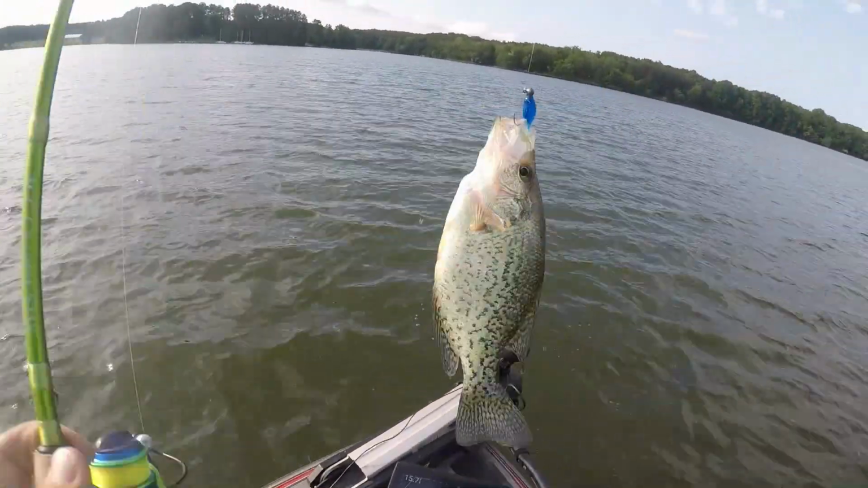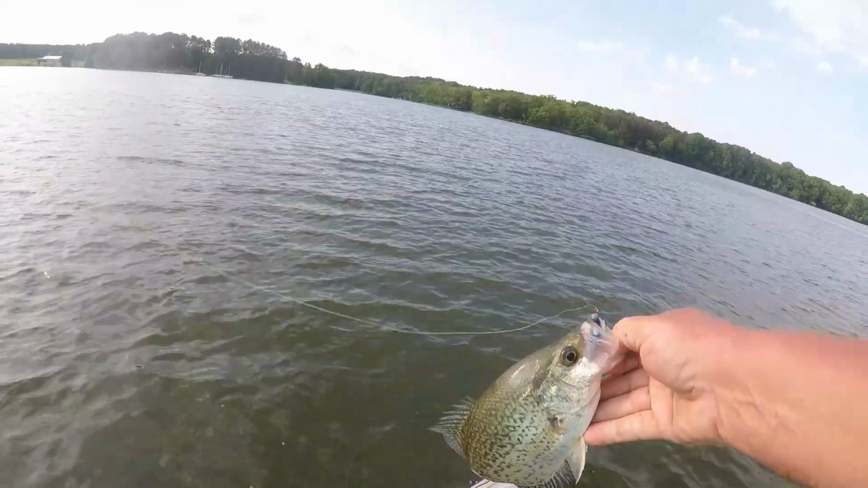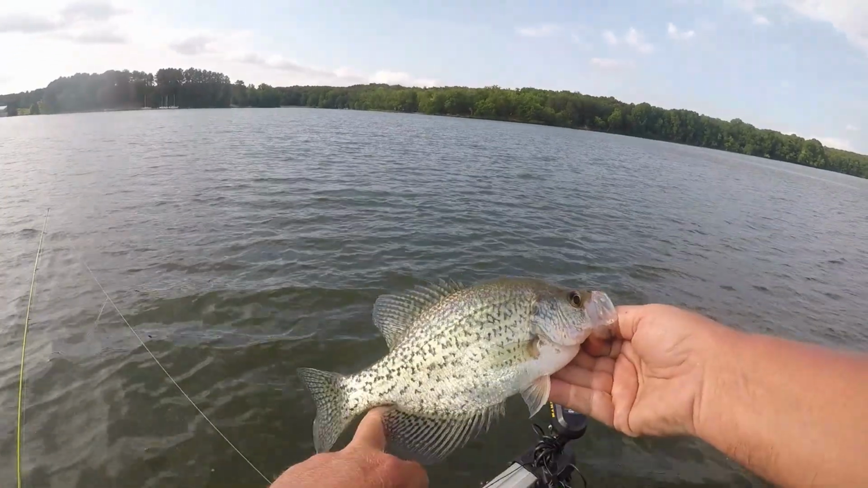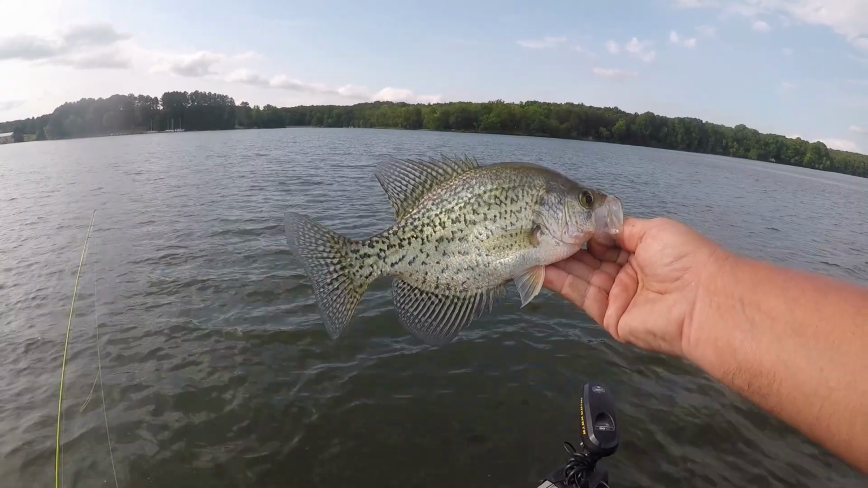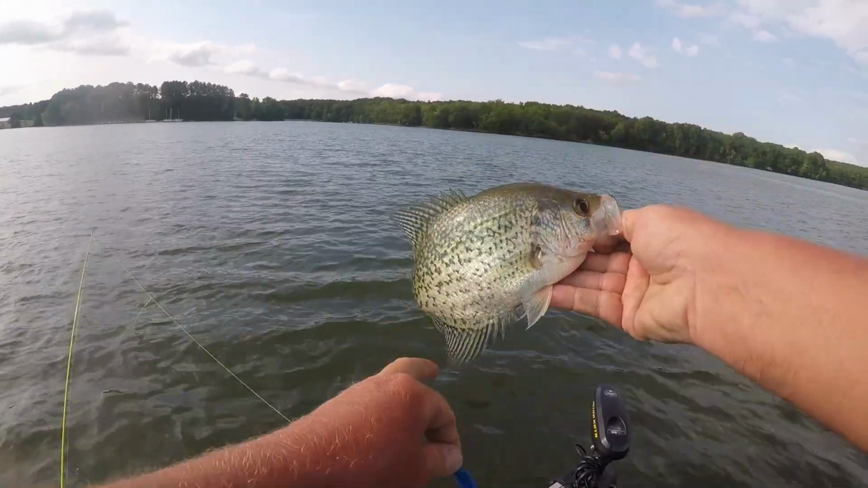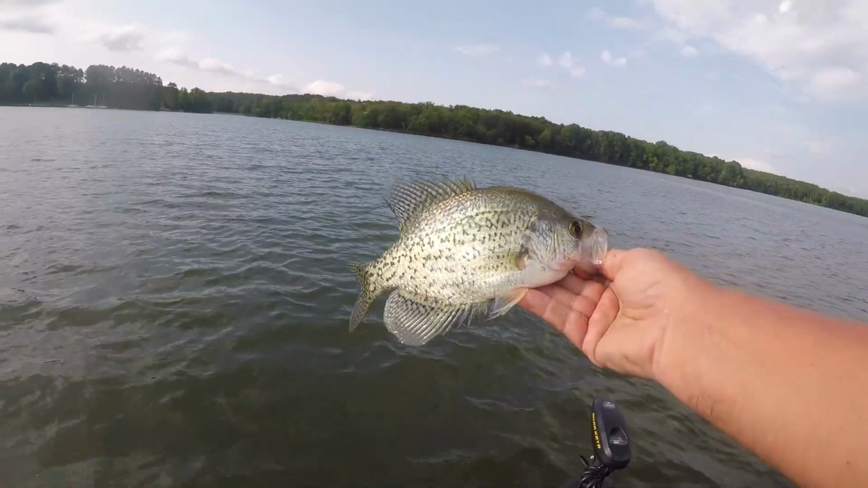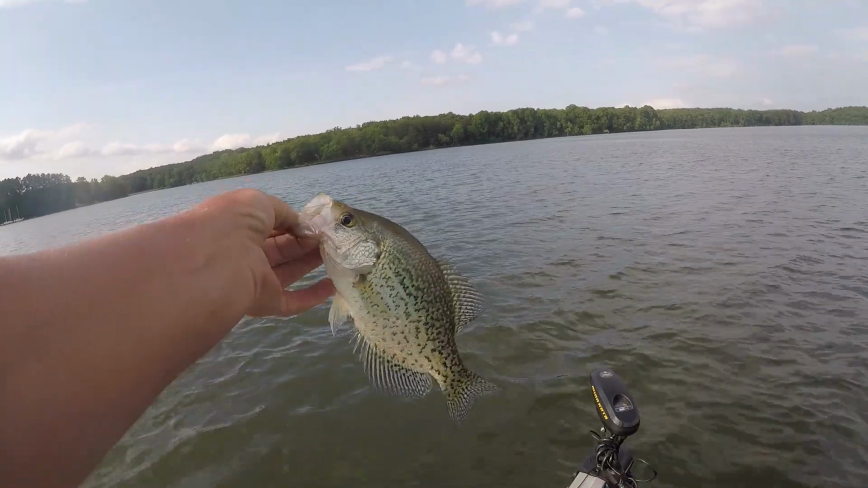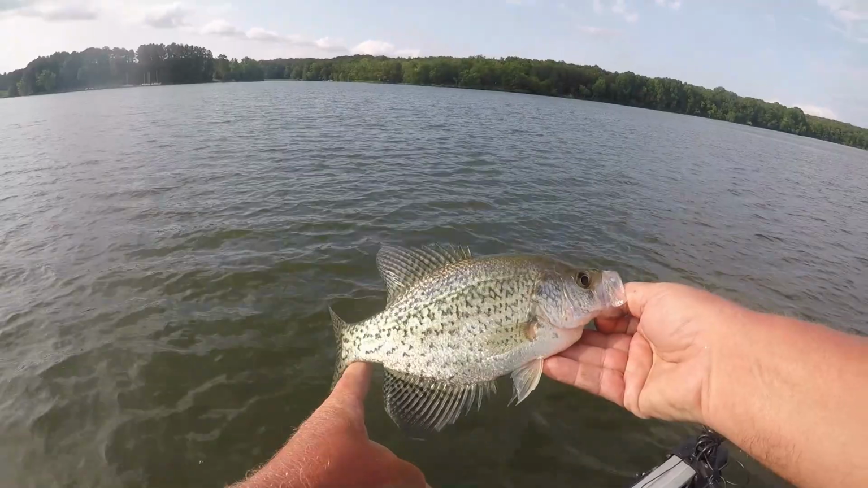That's a keeper. Well guys, I'm gonna have to wrap it up. The storms are coming. Didn't catch any giant ones. Just let her go.